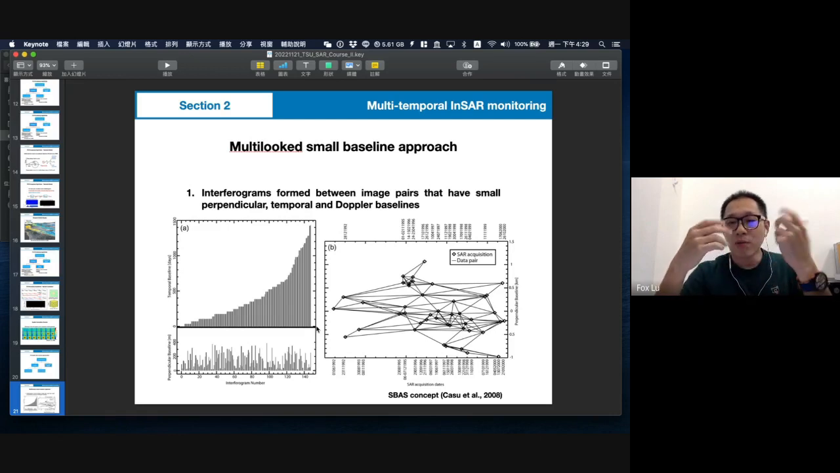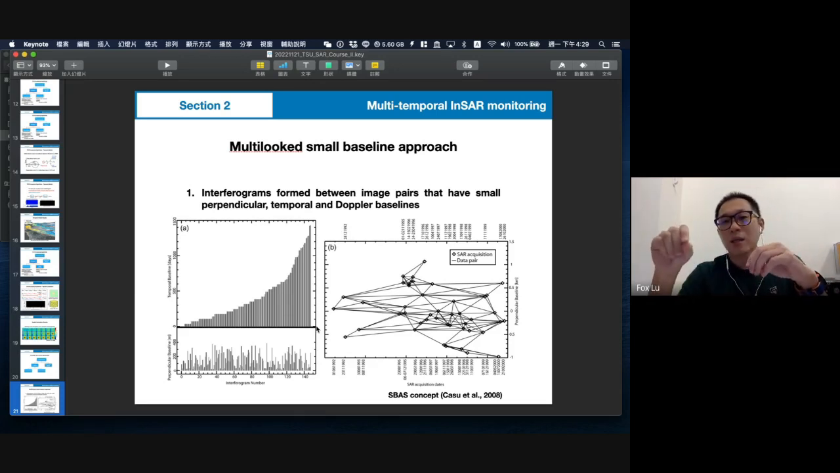In the past, people did not have many images, but they wanted to increase the sampling. So they came up with this idea, which we call the small baseline. They do not care how far apart the image pair is in temporal baseline.